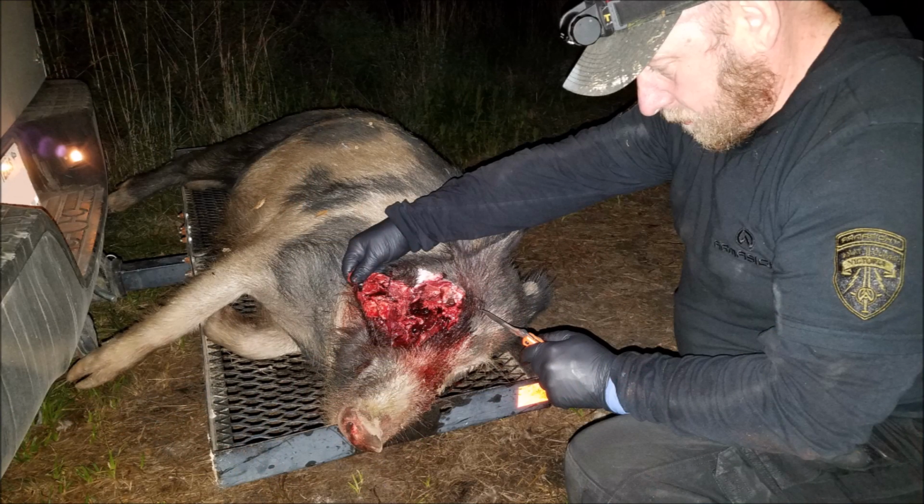As the hog had his head down when I shot, the bullet entered behind the left jaw, came up into the basisphenoid bones of the lower skull, through the lower orbit, taking out the zygomatic arch, the lacrimal bone, part of the premaxilla, nasal bones, and maxilla as well. It was a very disruptive shot.